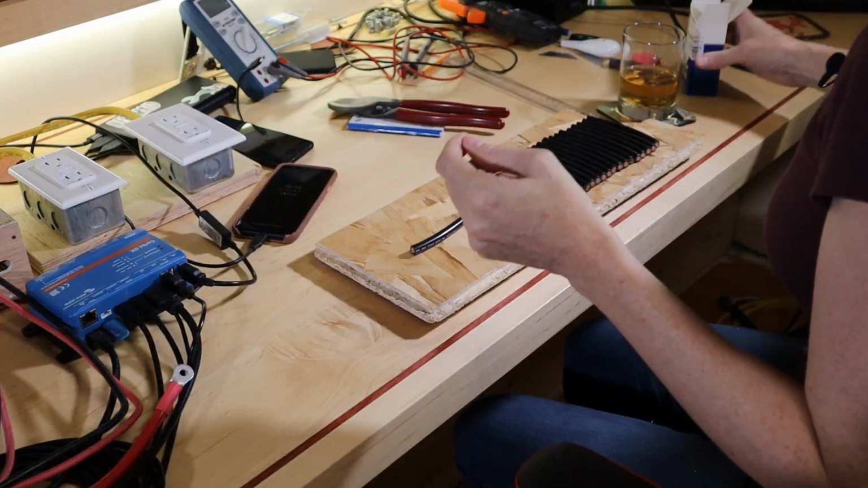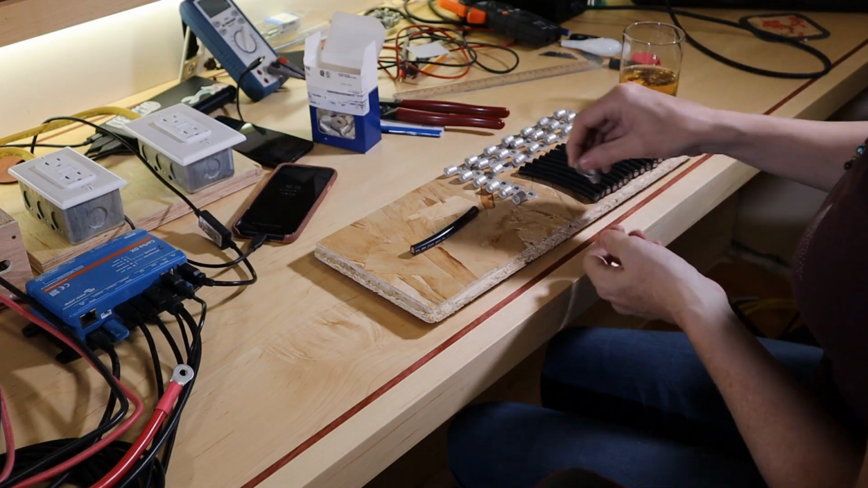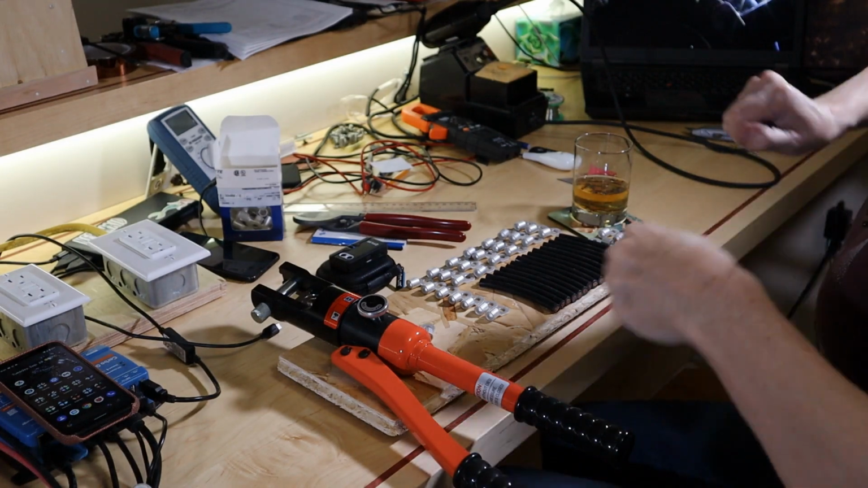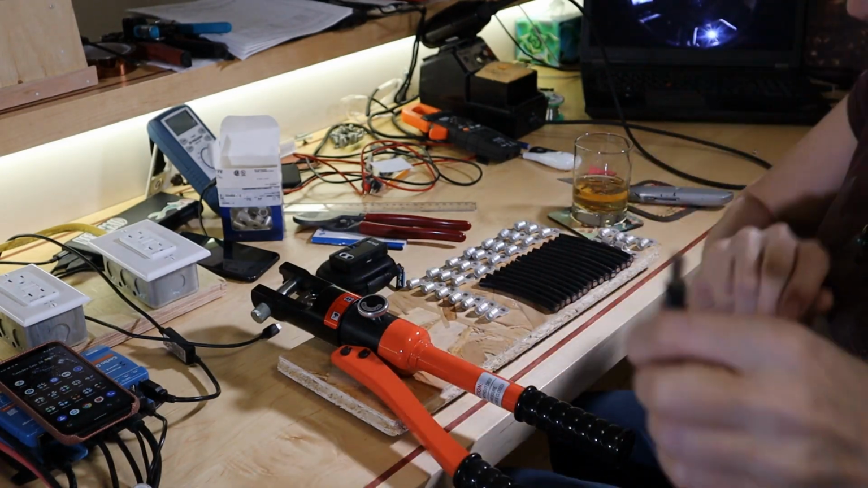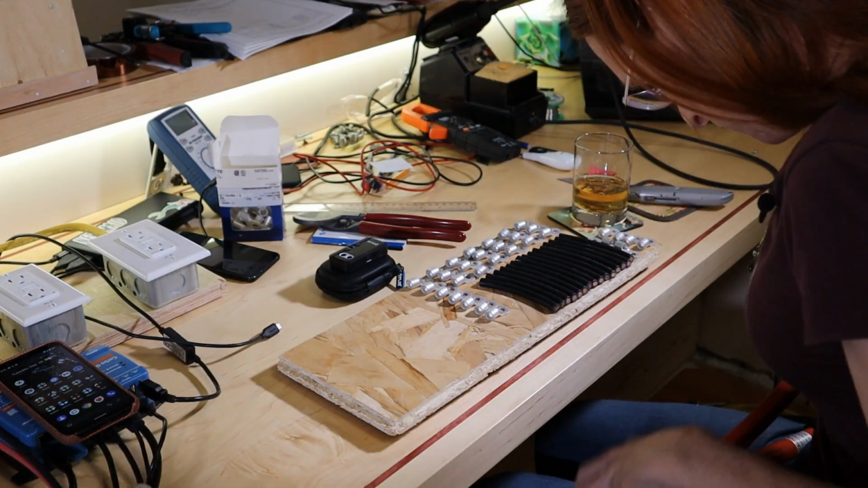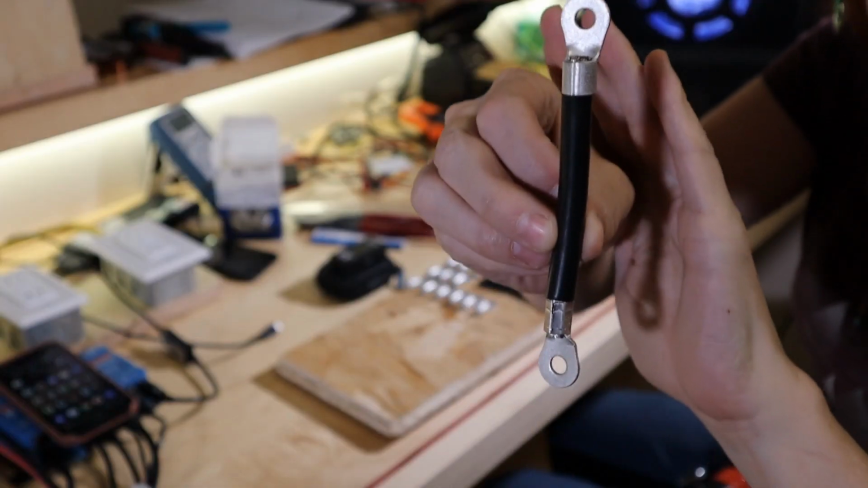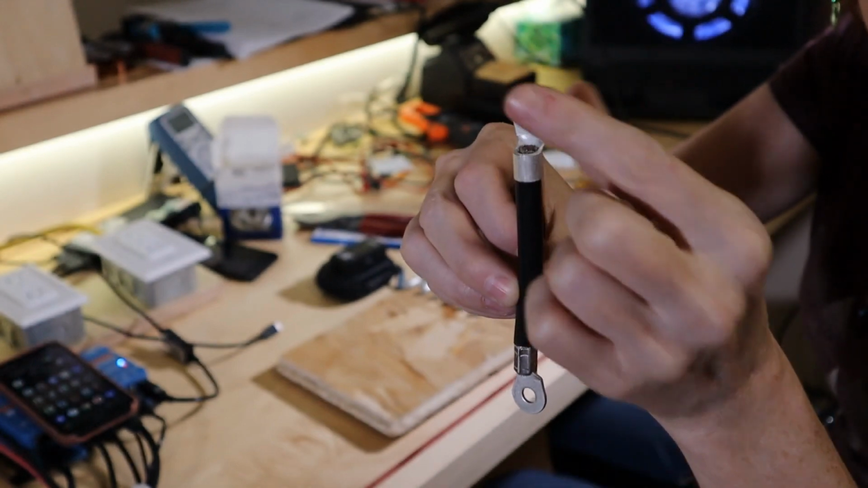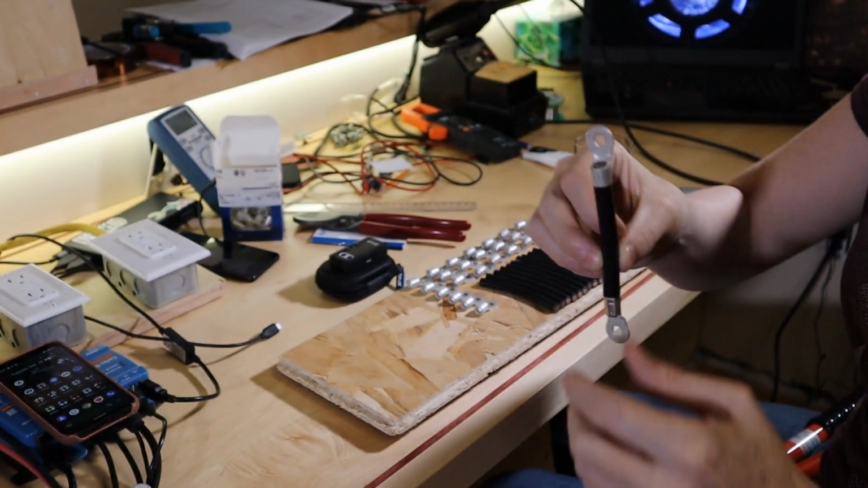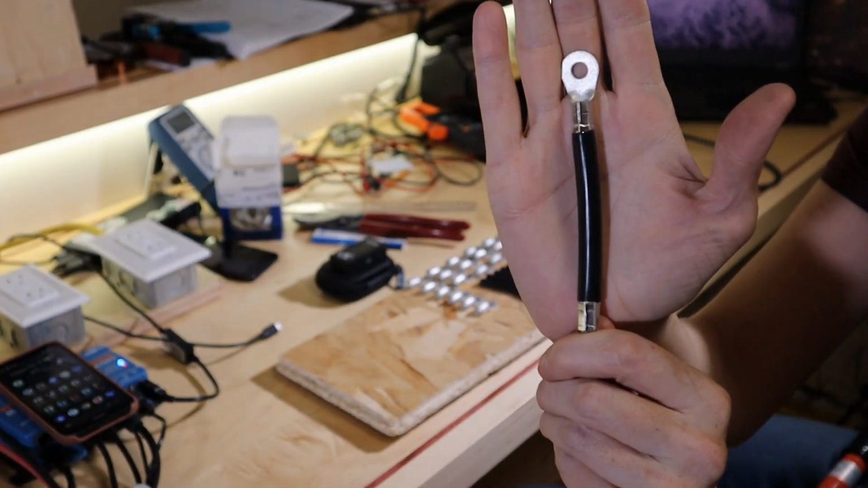Or I have these. I'm going to need 16 is 32. One down, 31 to go. It's going to be important to keep this alignment and this alignment together so that I'm not putting a twisting force on the wire when I put it on the battery. I think I'm going to have to tie my hair back. One done, 15 more to go.